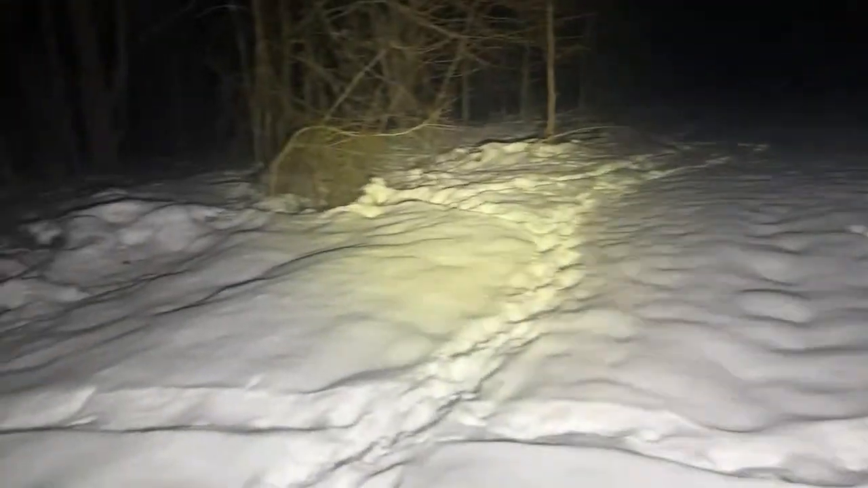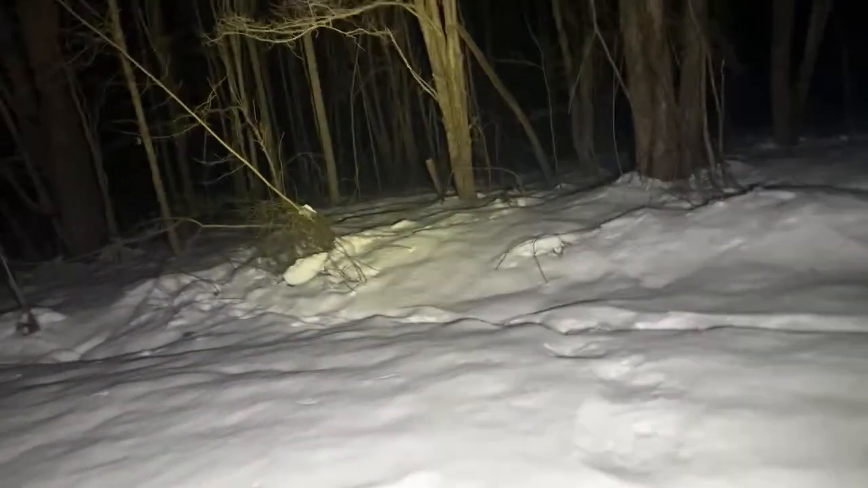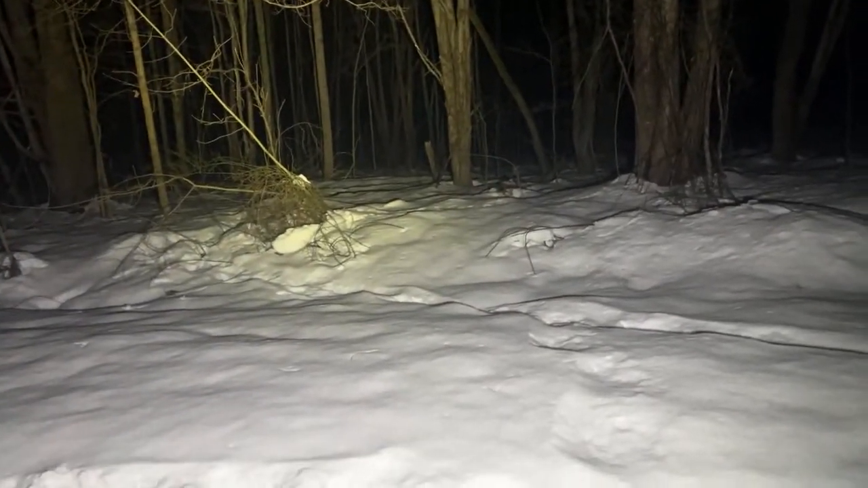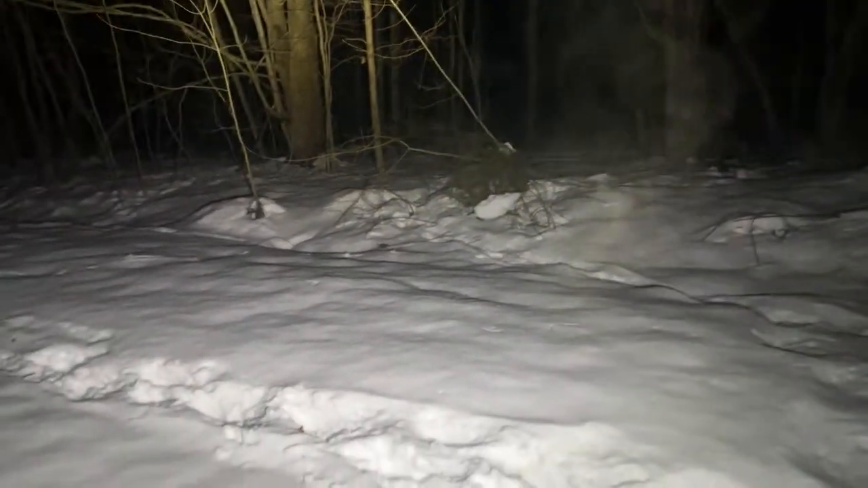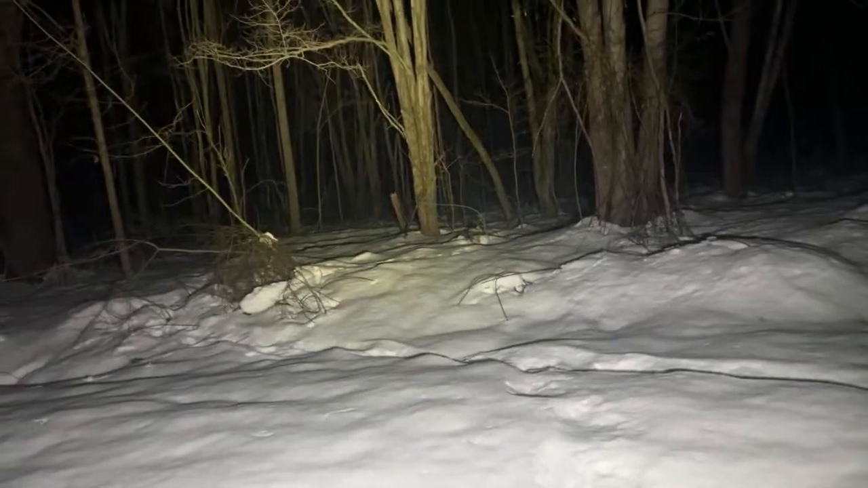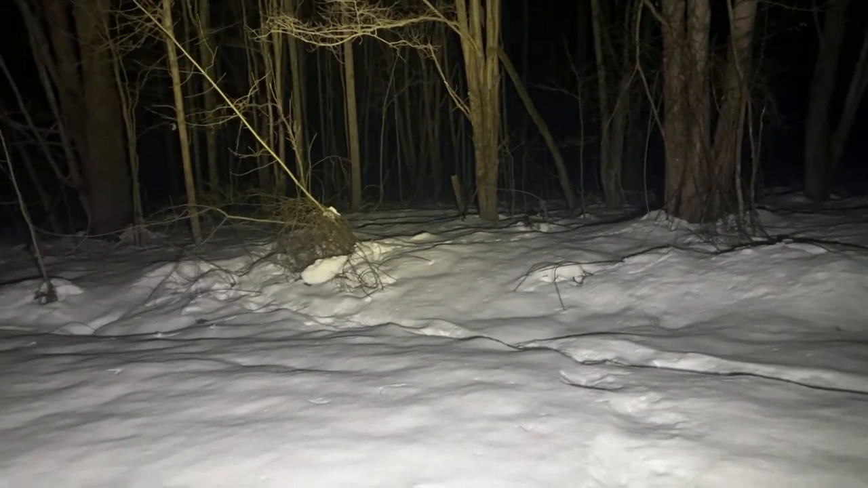So I have the thermal camera mounted on top of this one, if you're wondering. And for some reason it decided to come loose and not stay where it was supposed to. Oh, shit. Did you guys hear that? That was a rock. Definitely a rock whizzing through the trees. And my thermal camera is not working from the drop.